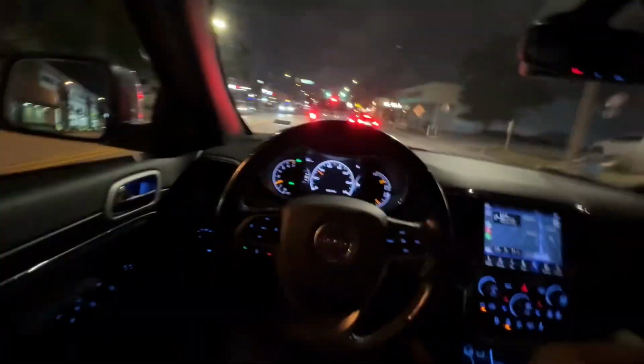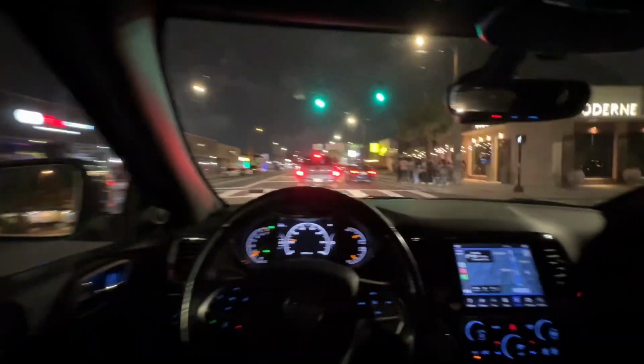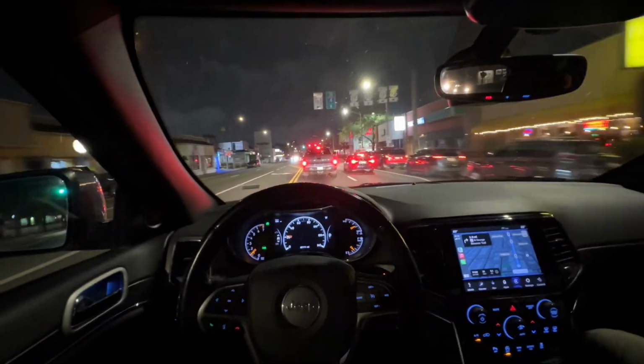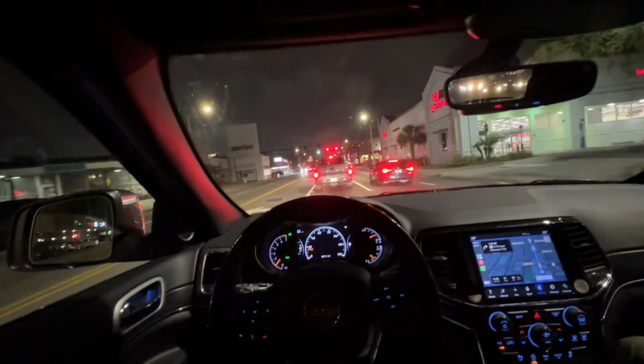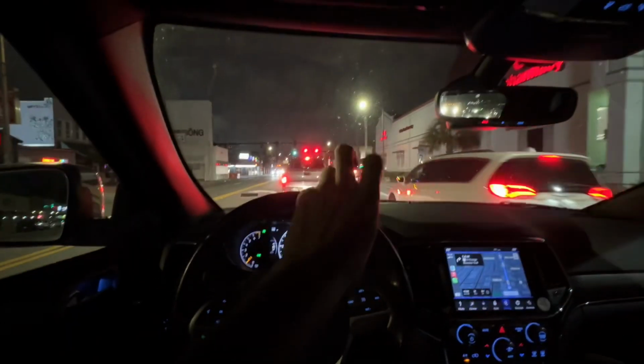Let me stop landing these people car, bro. They gonna watch the video and back and be like, this is why we don't rent to people under 25. You thought we was gonna let you get a Mustang. Please, you couldn't even handle this Jeep. Regular Jeep. Turned it into a Trackhawk.